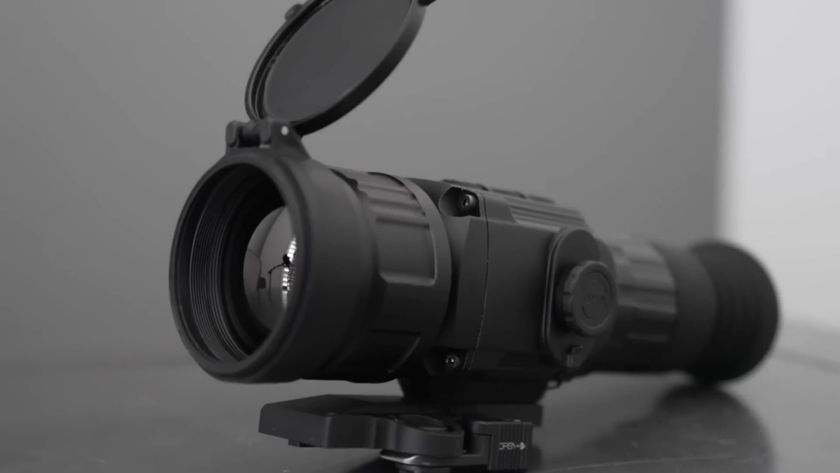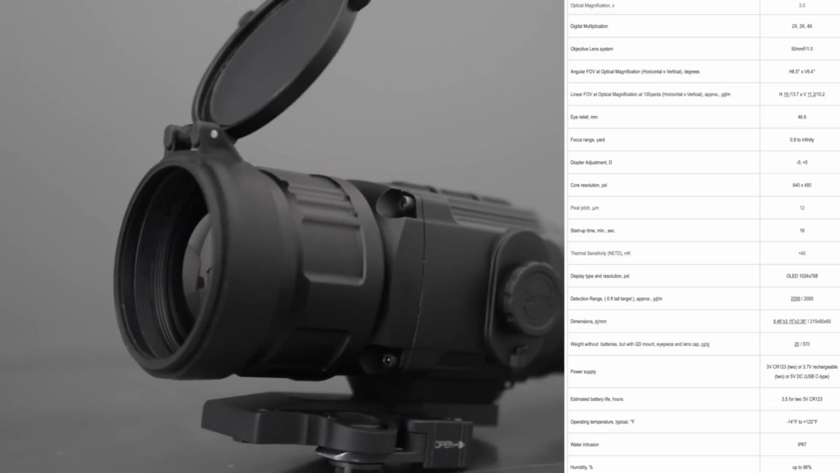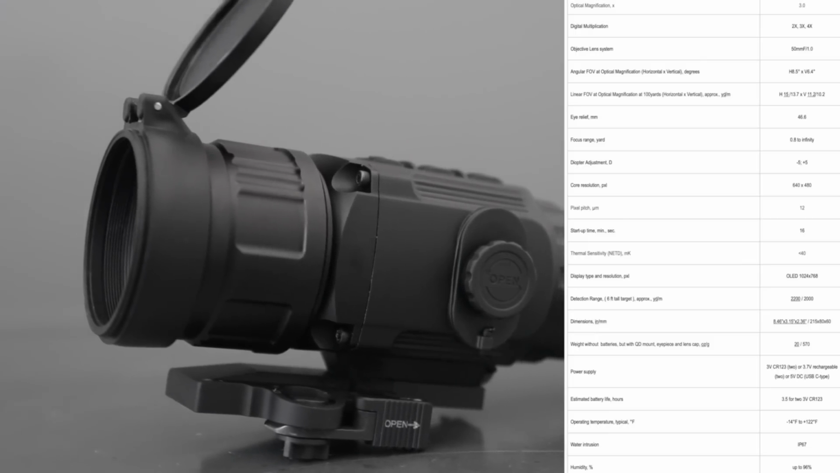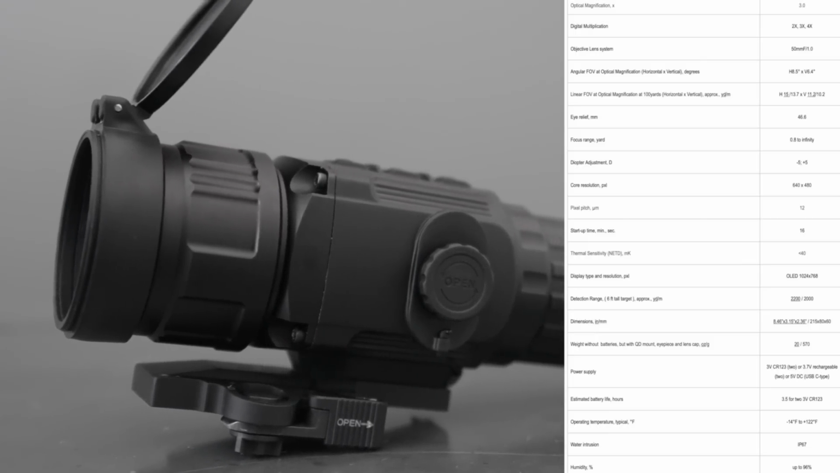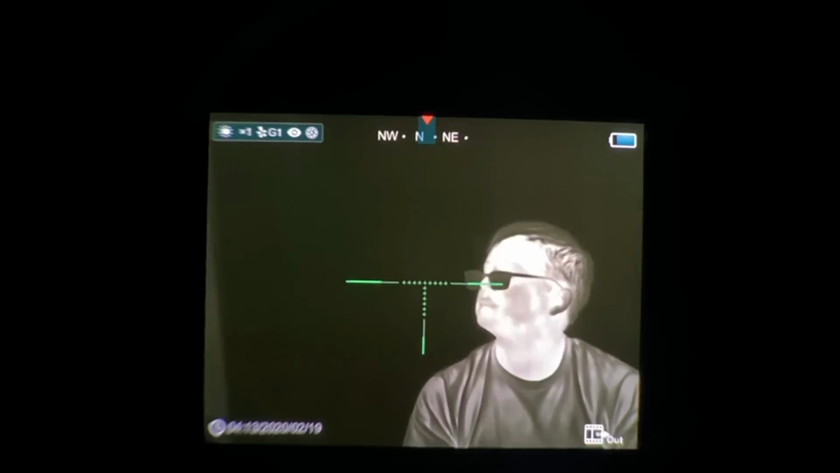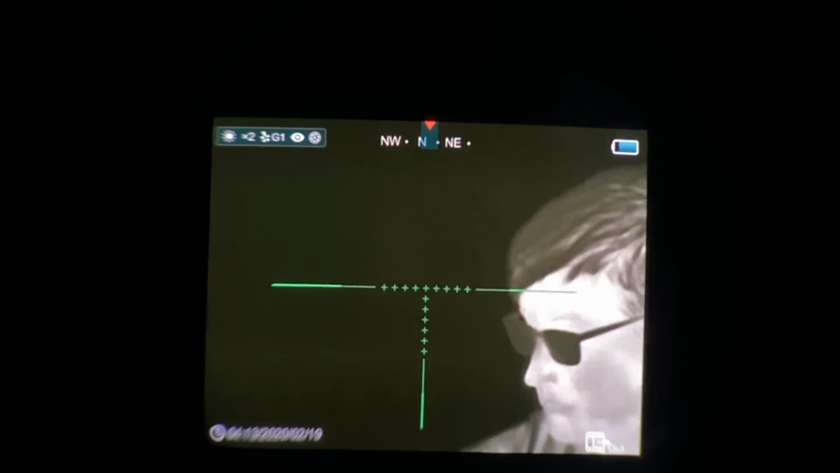For anyone who wants to pause this video and get nitty-gritty with all the specs, I can display them right here, feel free to do so. But some things that really stand out to me as far as quality and clarity are the 640x480 core resolution, and it's super natural to look through because of the 50 hertz refresh rate. Just a really pleasurable thing to look through. Bering Optics also equipped this with a 4-year factory warranty, which for a thermal scope is very cool to see.